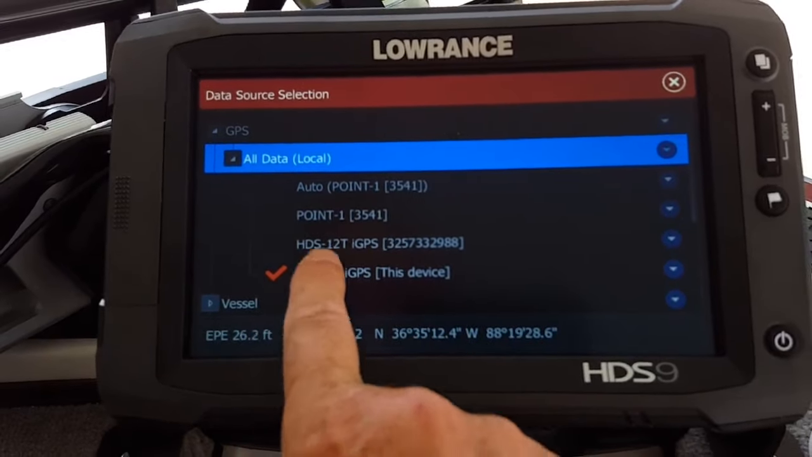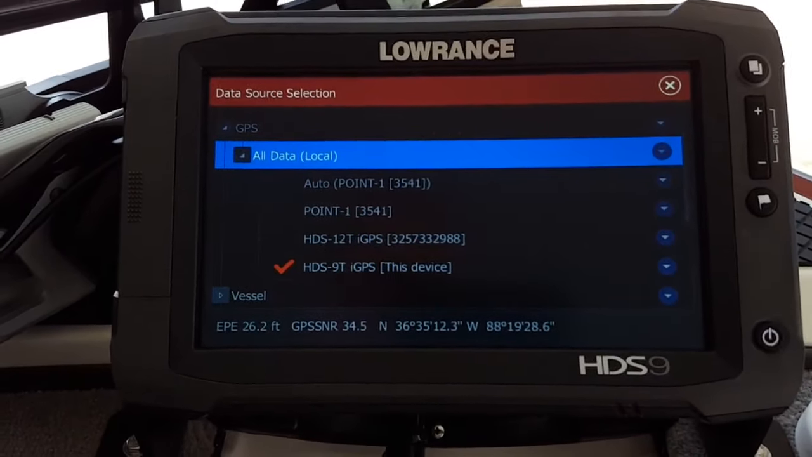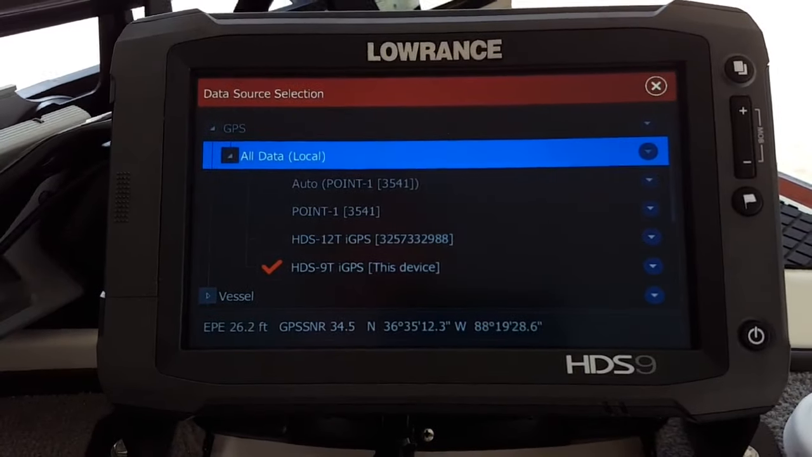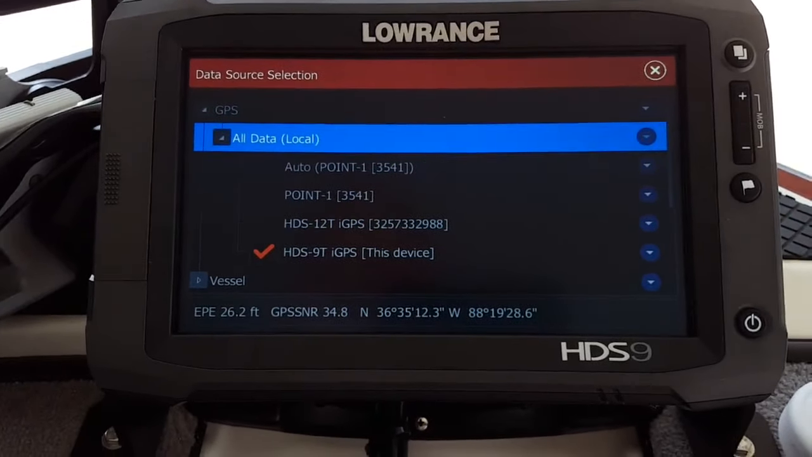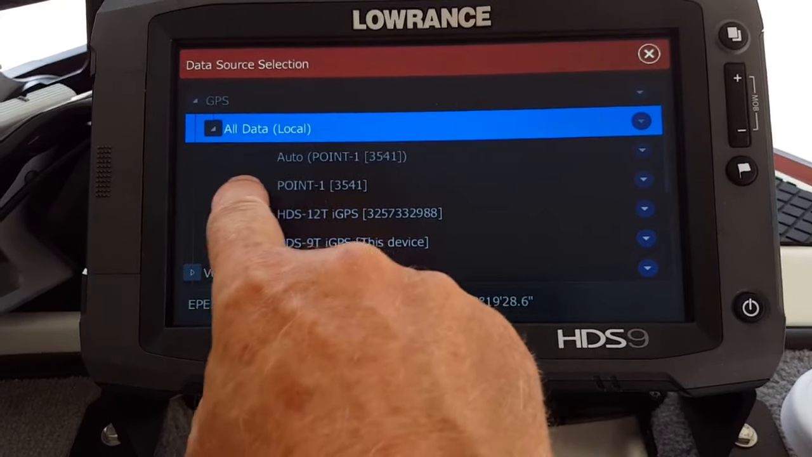So I touched this. Now normally if you wanted to use point 1 you'd check that, but my boat's 21 feet long, so I'm going to be 21 feet away from the antenna back there, so I want to have a little more accurate setting than that. So that's why I check this one and I do not check that.